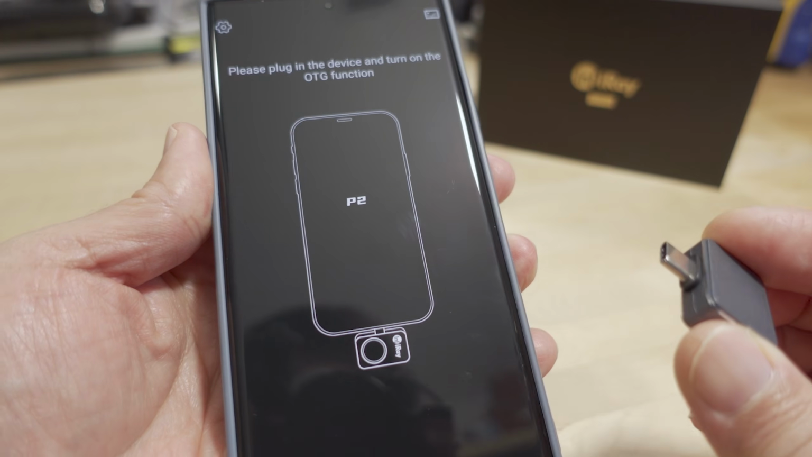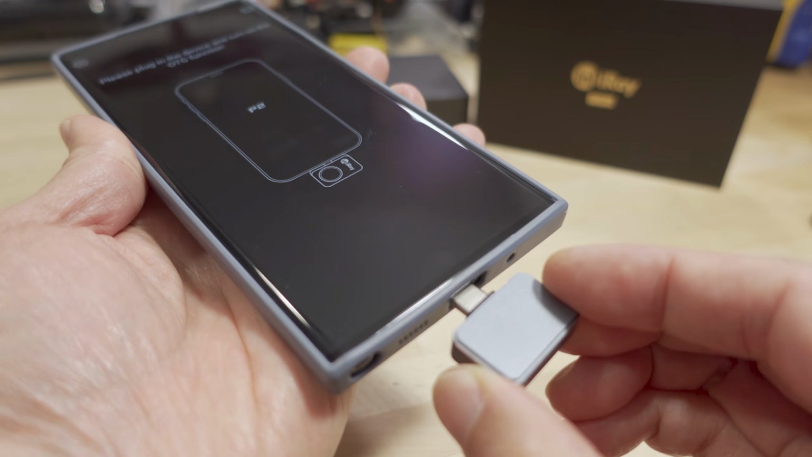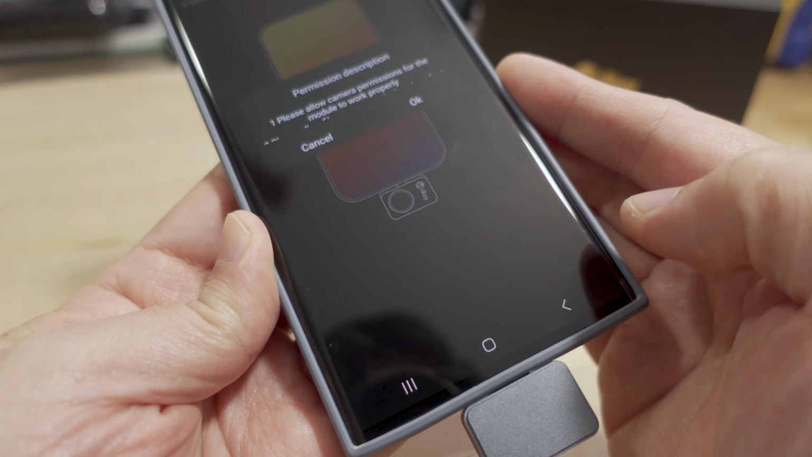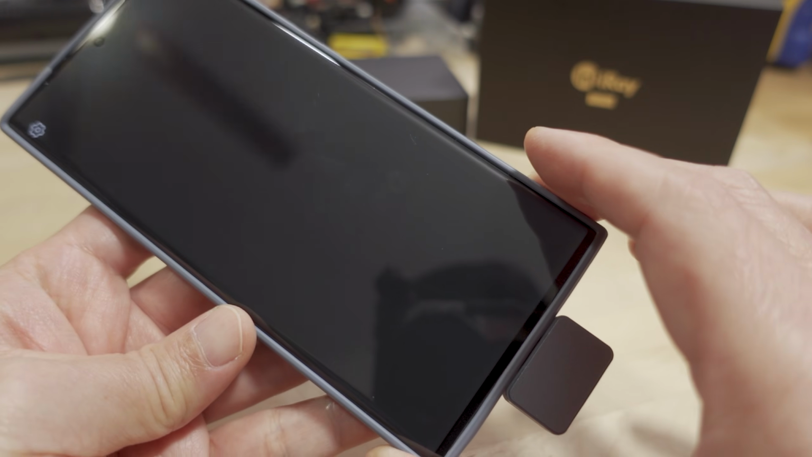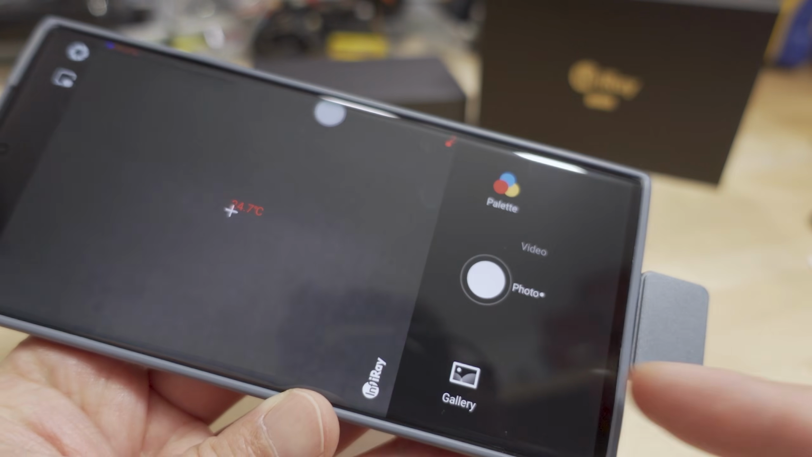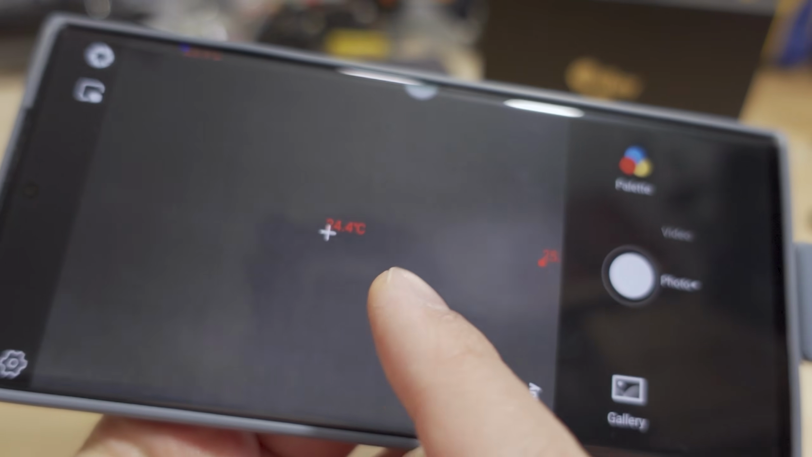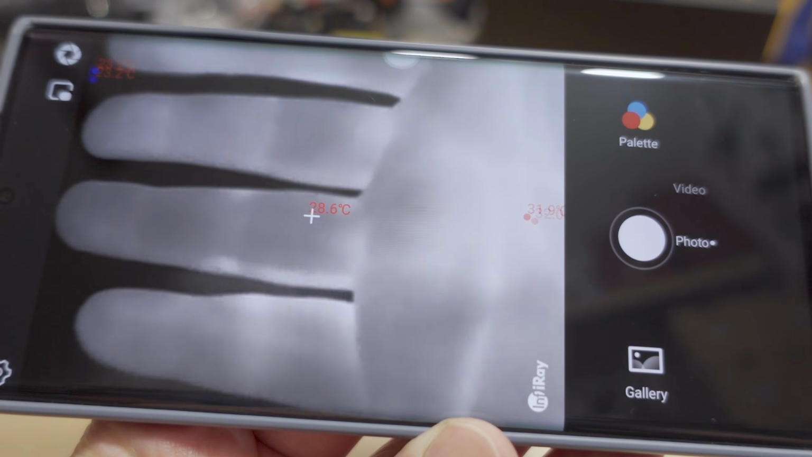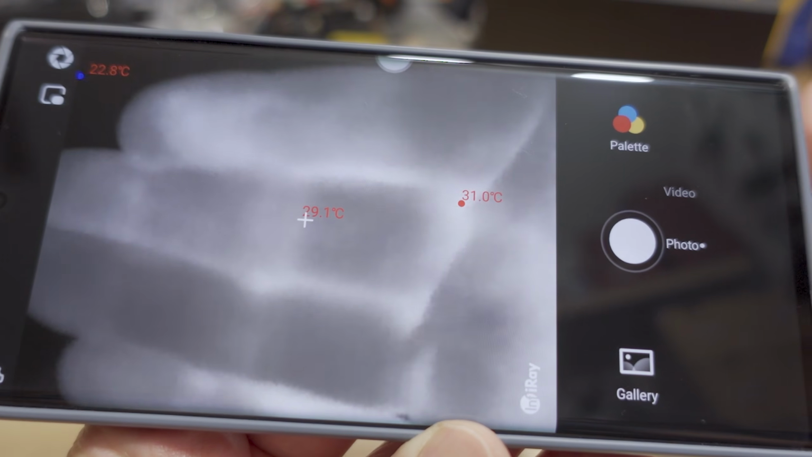Okay, so we'll go ahead and plug in the module. And we'll select this and always. Okay, let's see what we got here. So just looking at the table, put my hand in front. Okay, pretty cool. And it shows you the temperature.